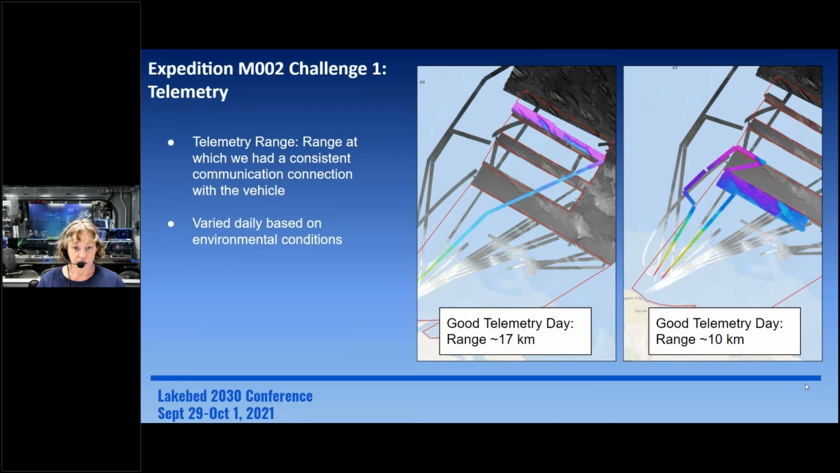The vehicle can run missions completely independently. It can be driven, could be sent missions on the fly. So there's a lot of opportunity to change things. But we like maintaining communication, even if it does have its own plan all ready to go. And so we found that our telemetry range, our ability to send that communication, we have radio communication, Wi-Fi, and Bluetooth, really changed daily, and it wasn't super easy to predict.